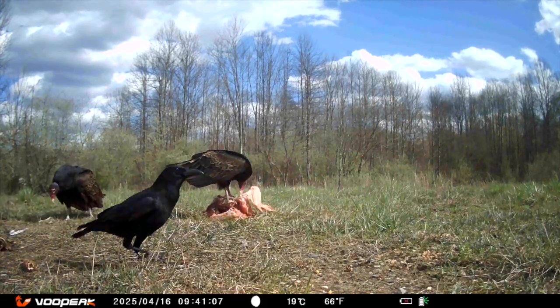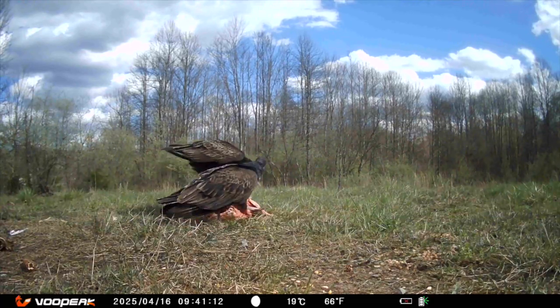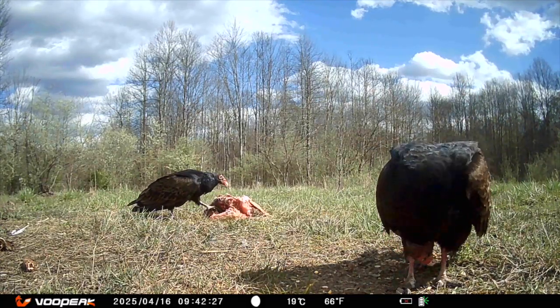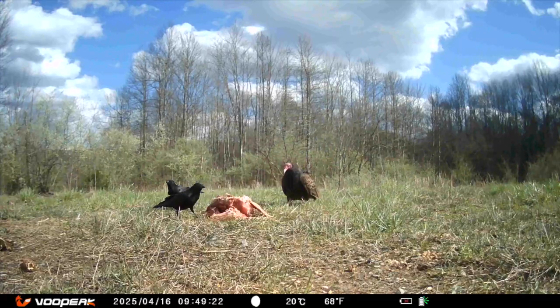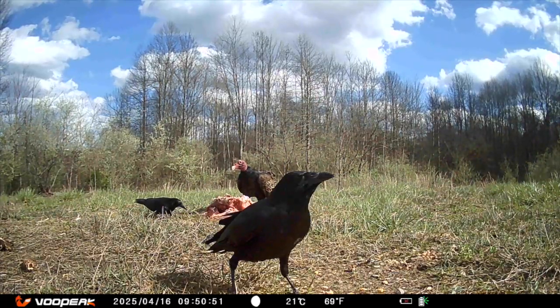Oh, I just found out when they poop on their legs on purpose, it's when it's too hot, to cool down via evaporation. The bonus is the uric acid also kills bacteria from the nasty stuff they walk through. The ravens are respecting the vulture, but they're still hungry too. They would really like to eat.